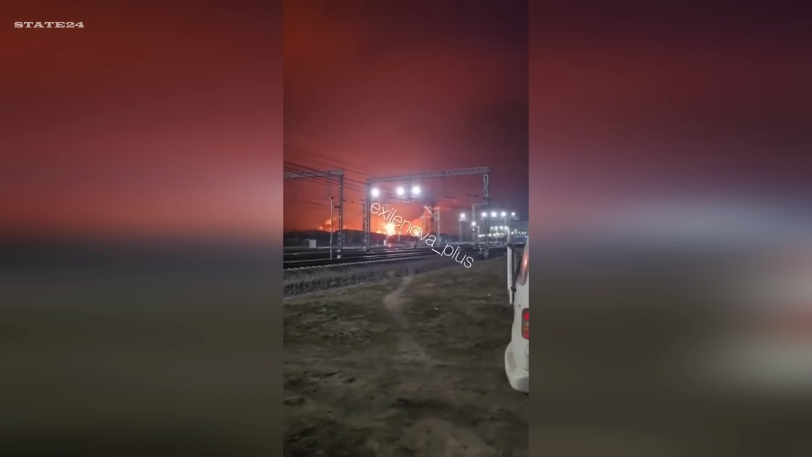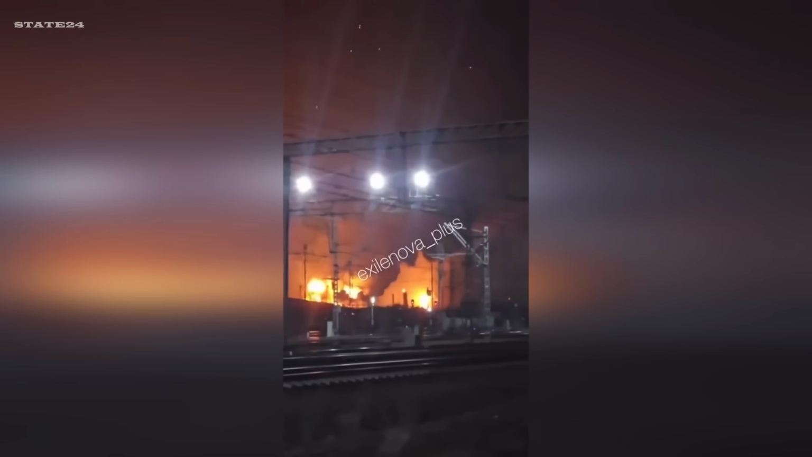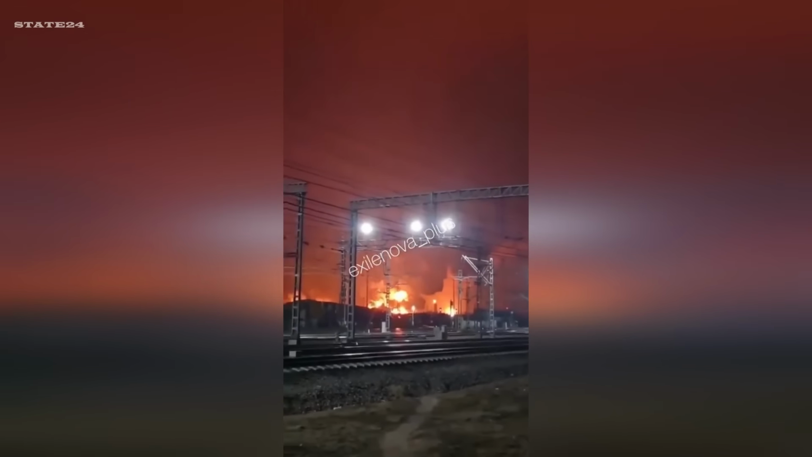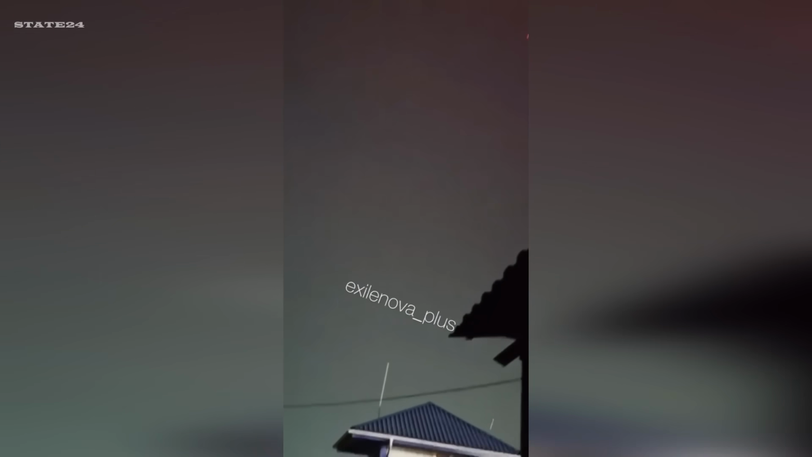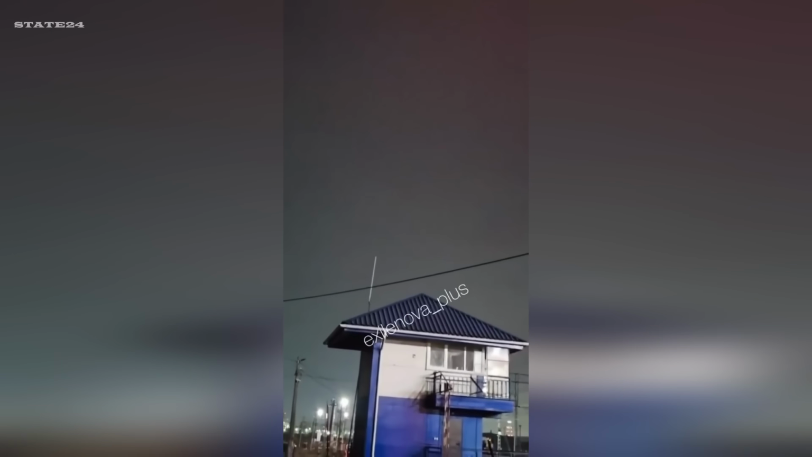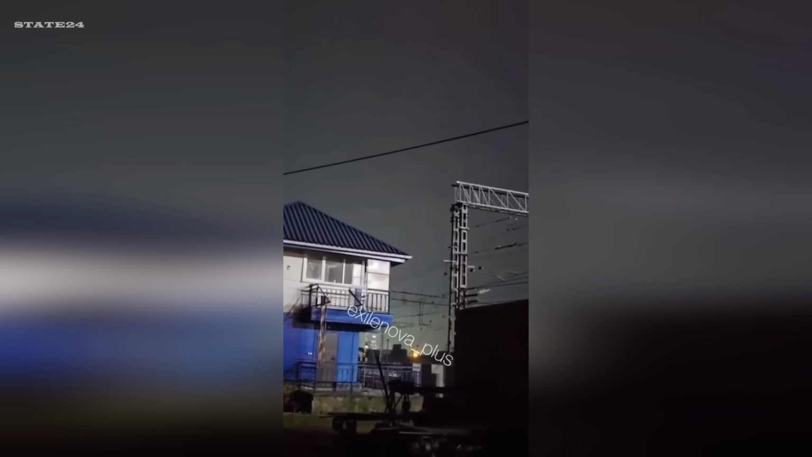A Russian civilian captured the moment Ukrainian UAVs once again targeted the critical port infrastructure of Ust-Luga in Russia's Leningrad region. This wasn't just another strike. Ust-Luga is one of Russia's most important energy export hubs, a key point for oil and gas shipments. And in recent days, it has become the focus of repeated drone attacks, causing fires, explosions, and serious disruptions to operations.